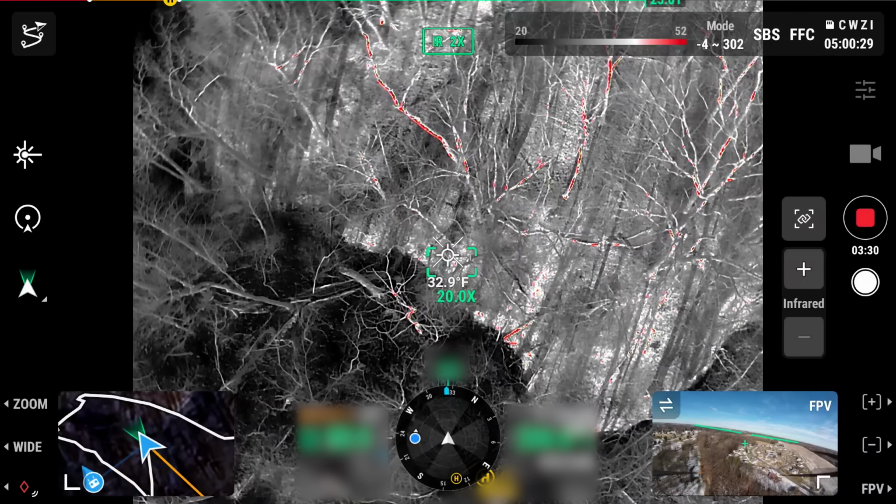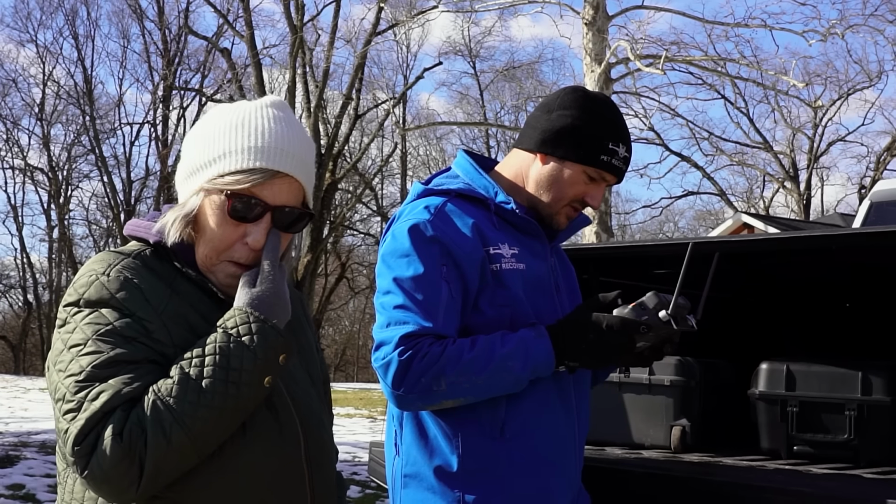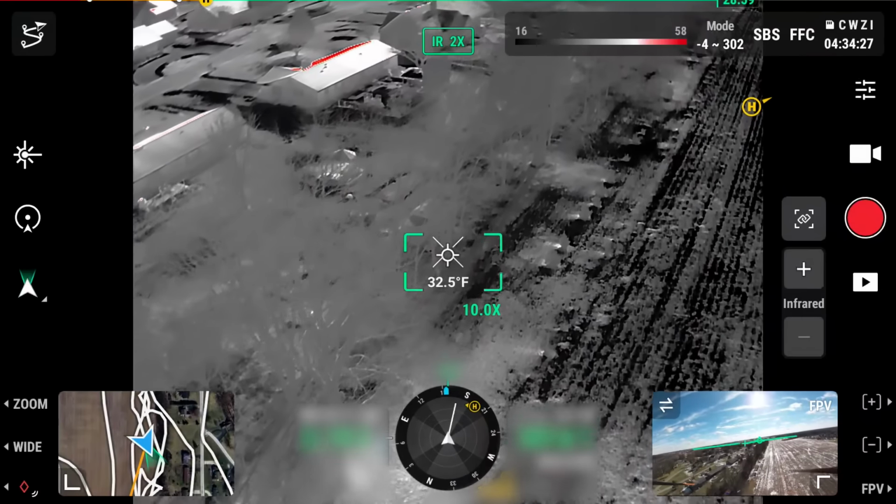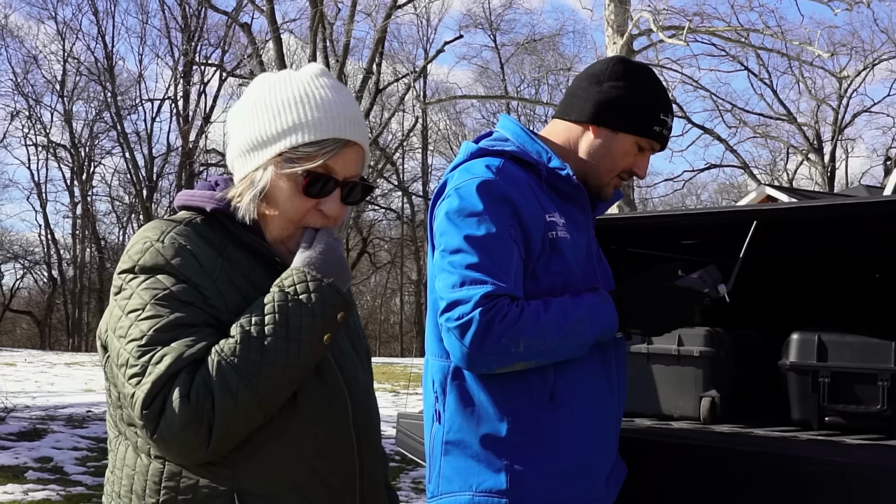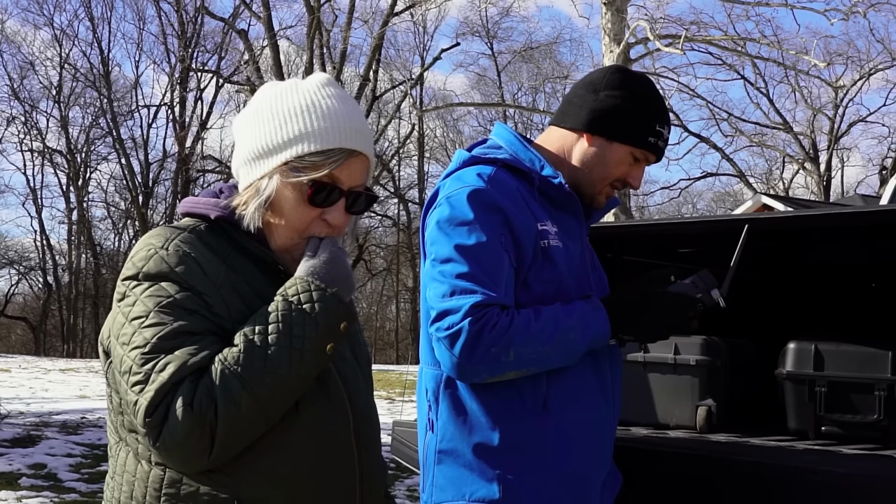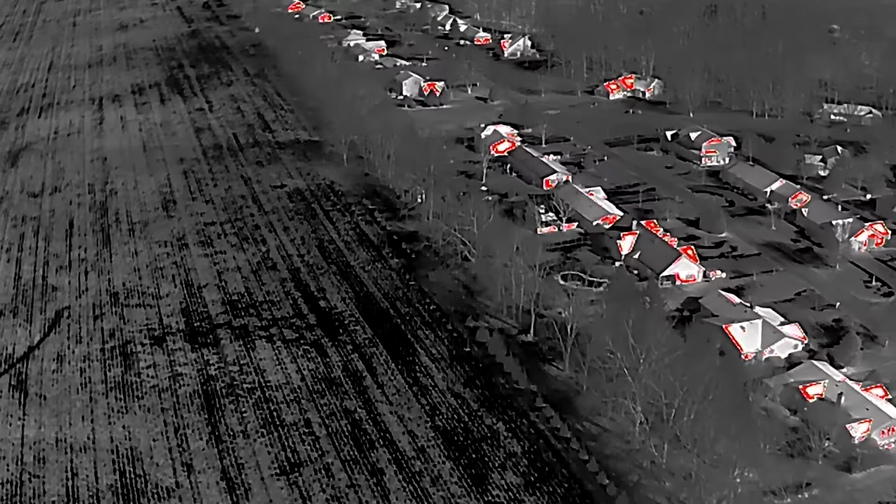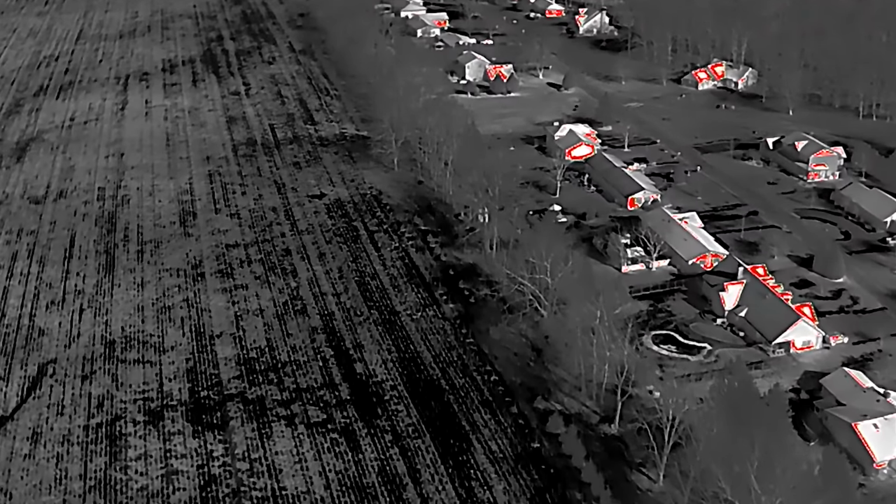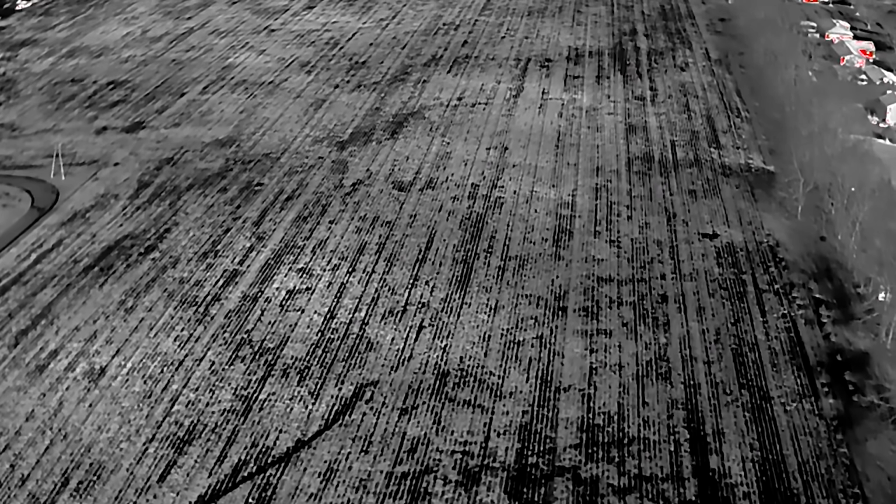She bolted. Faster than we could react, she vanished across the field. And just like that, we lost our chance. I was hoping if she was running, I could see her. If she settled down somewhere, it's going to be hard because there's a lot of heat signatures. With the bright sun making thermal detection of a small dog difficult and strong winds picking up, we had no choice but to change our strategy.